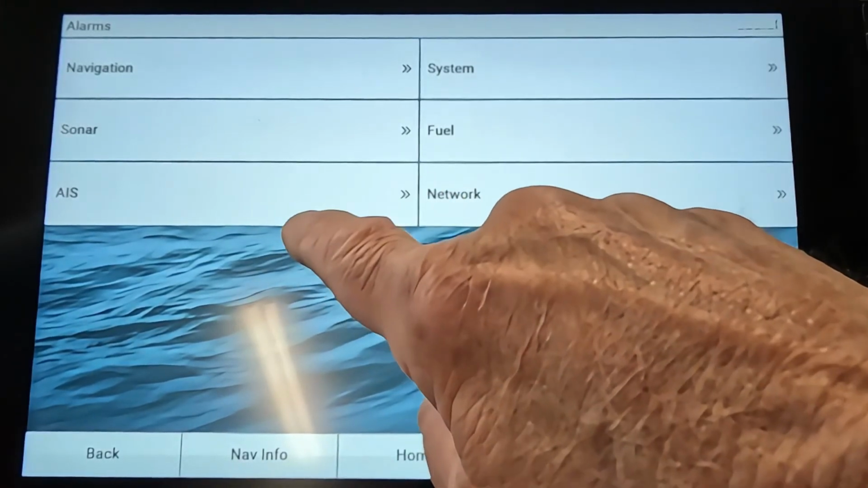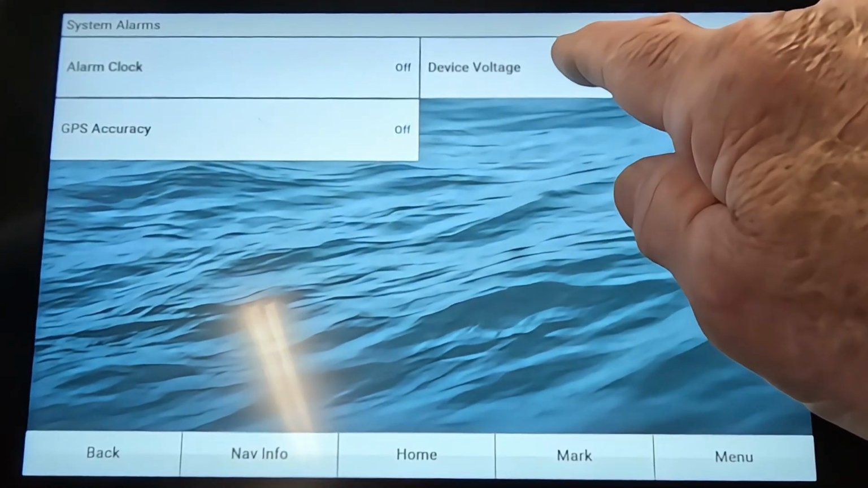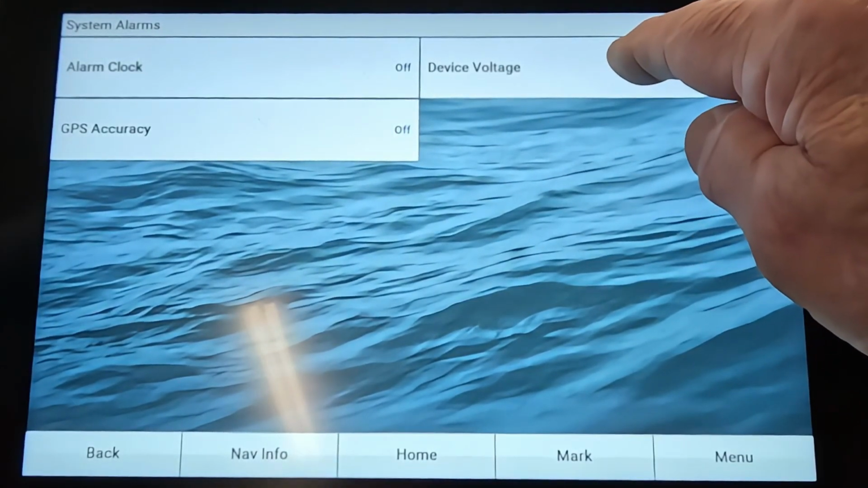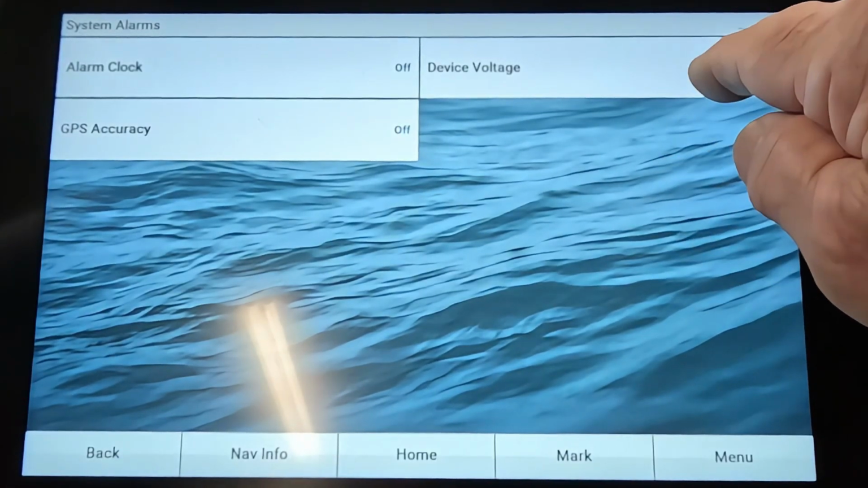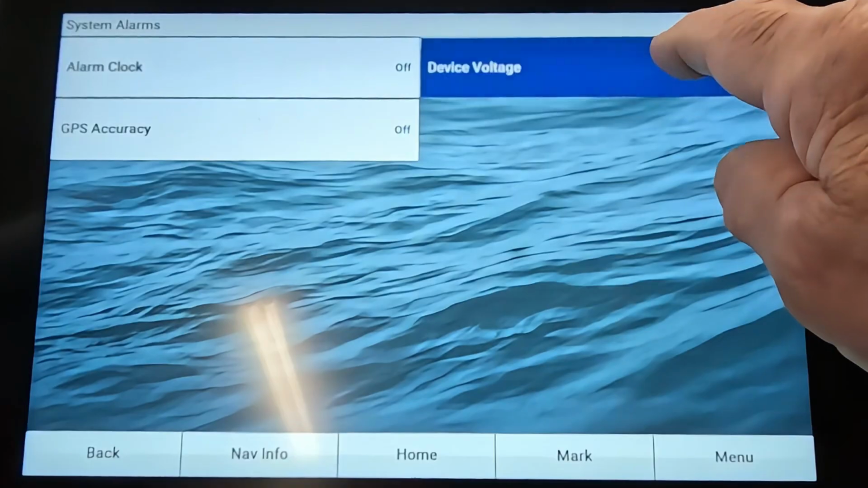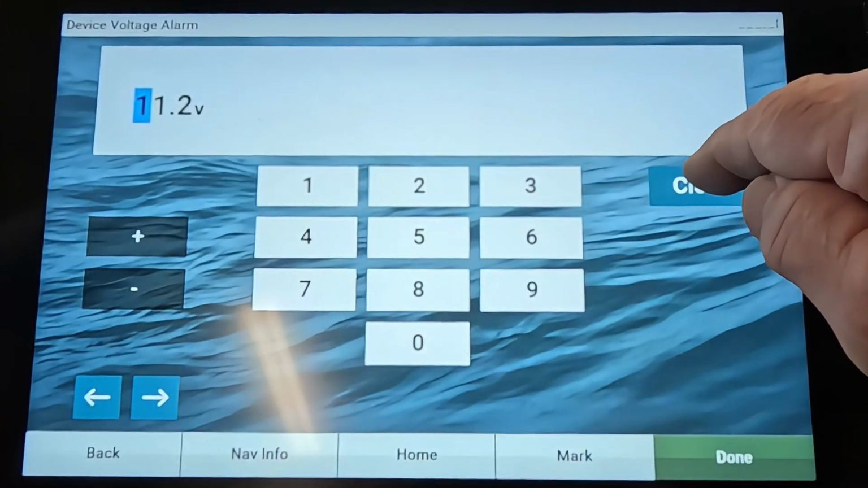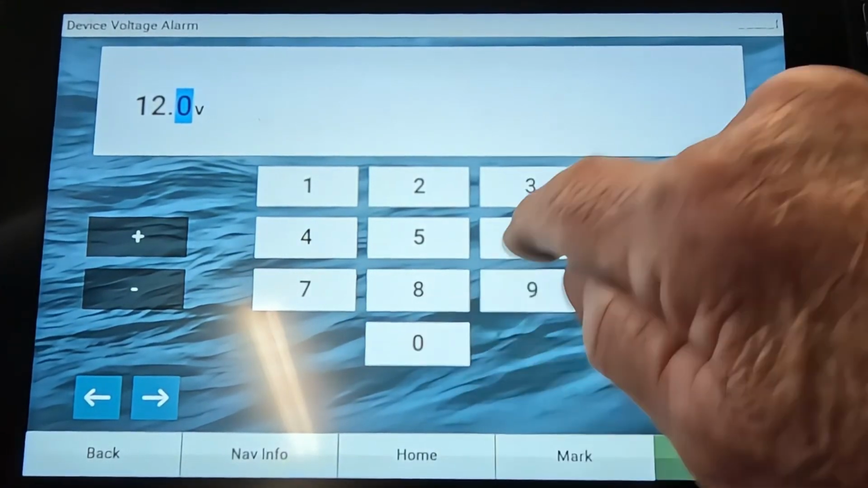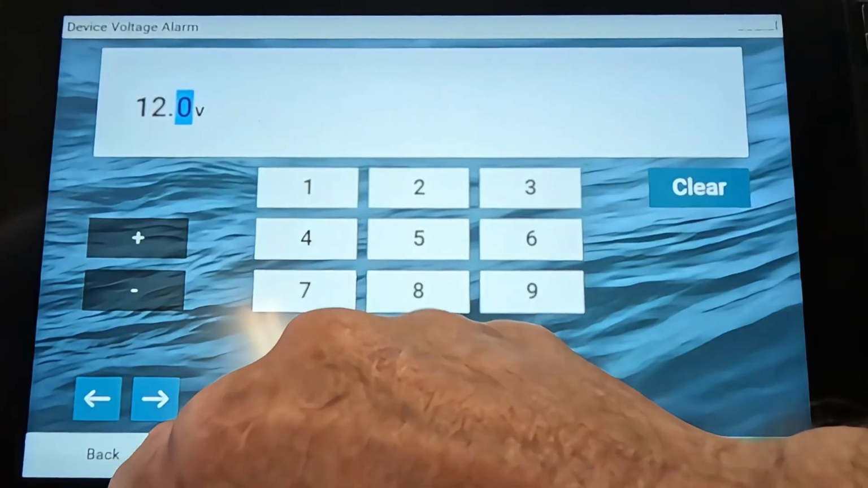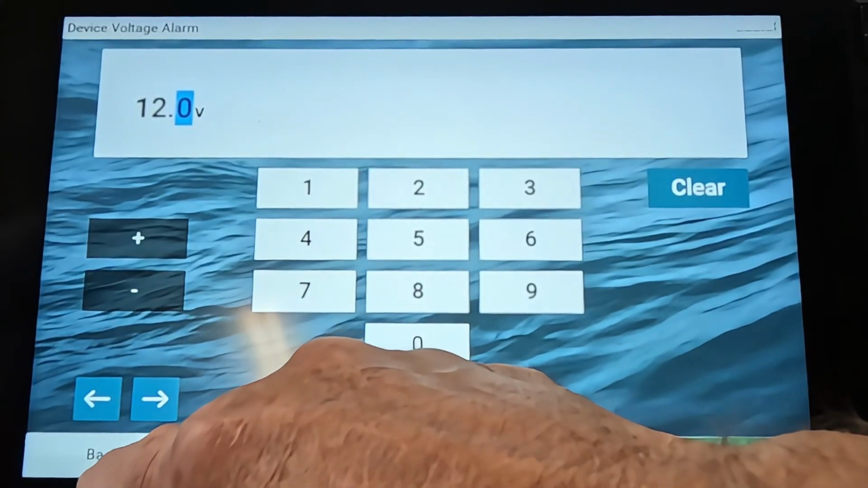Let's see, AIS, we already covered that, and this system. Now you really want to leave this on because if you're running on your cranking battery, which a lot of people do, you want to set this, and I normally set mine to 12 volts. So I would put in 12 volts, because if it gets below 12 volts, I want to know about it. I'm already thinking about a dead battery, can't get home.